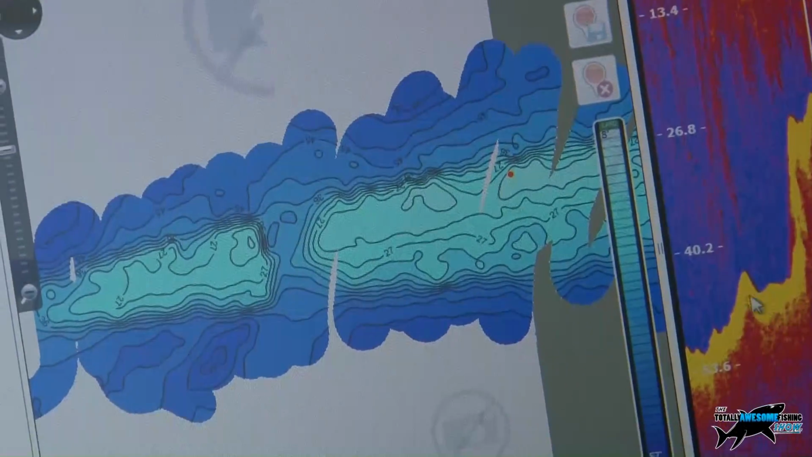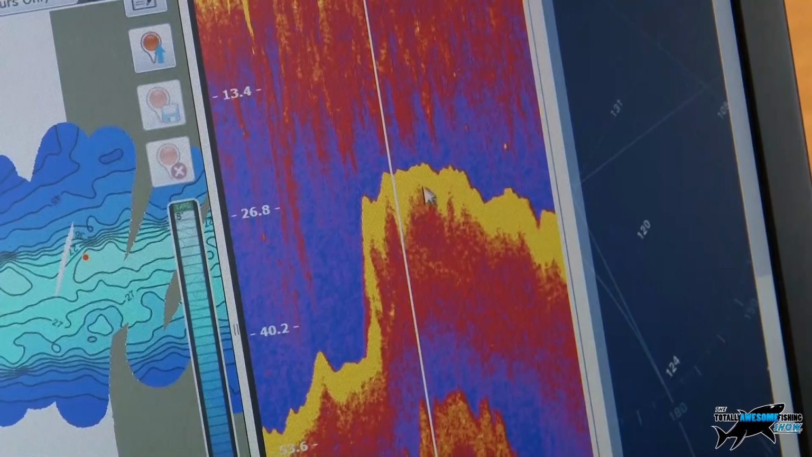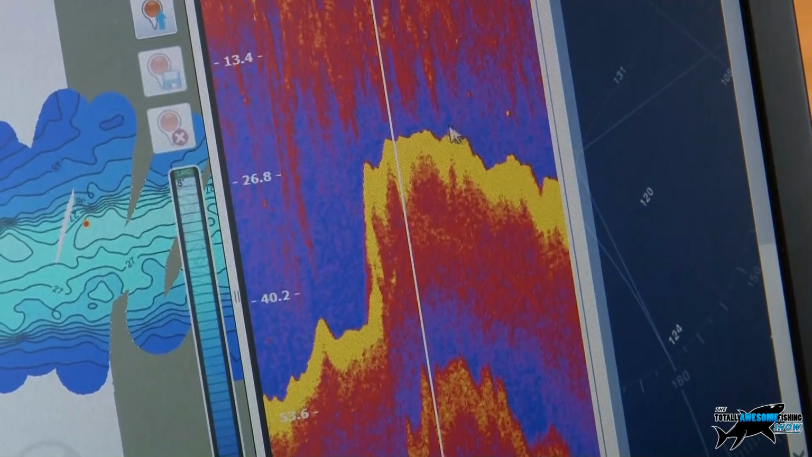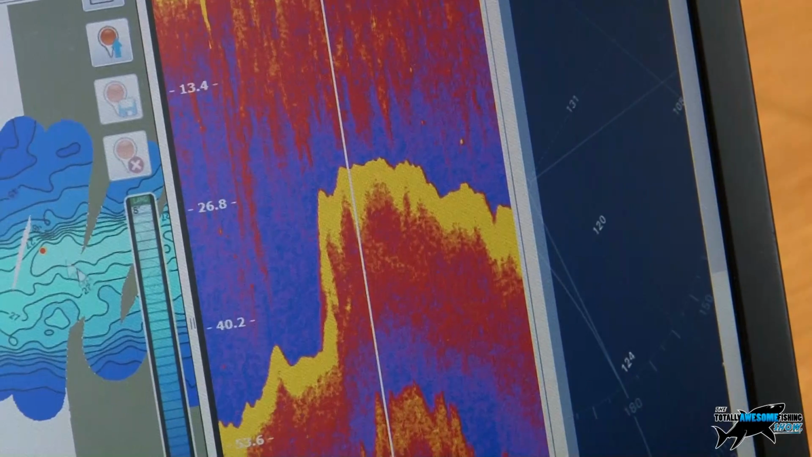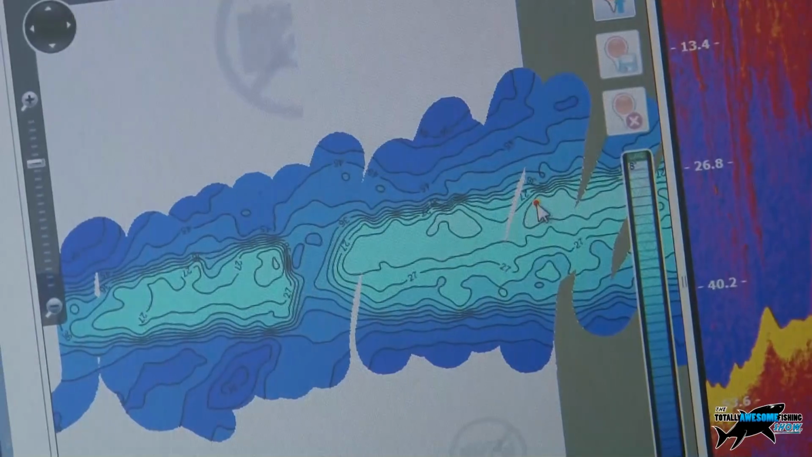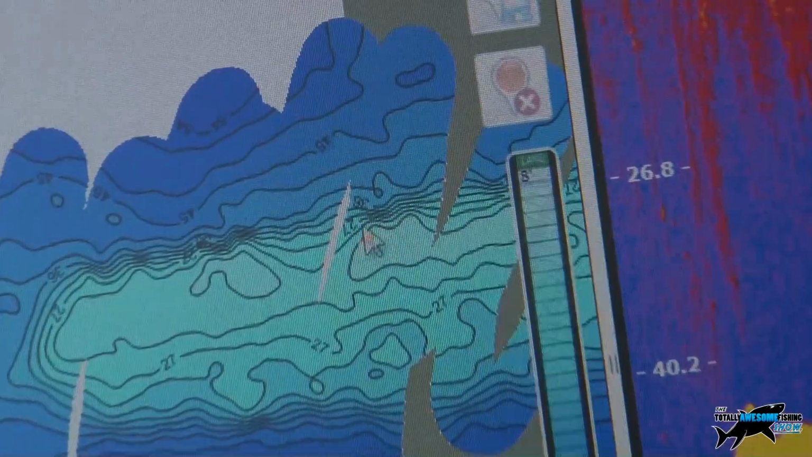But you can see here, as well as having the map, because it's recorded the sonar data, it will overlay the sonar data next to it. So you can look here, and if you see any points that look of interest, you can actually mark that. And you can see this little red dot shows our vessel position on the sonar recording. That's that red dot on top of the contours there. So that's where this line is in the history.